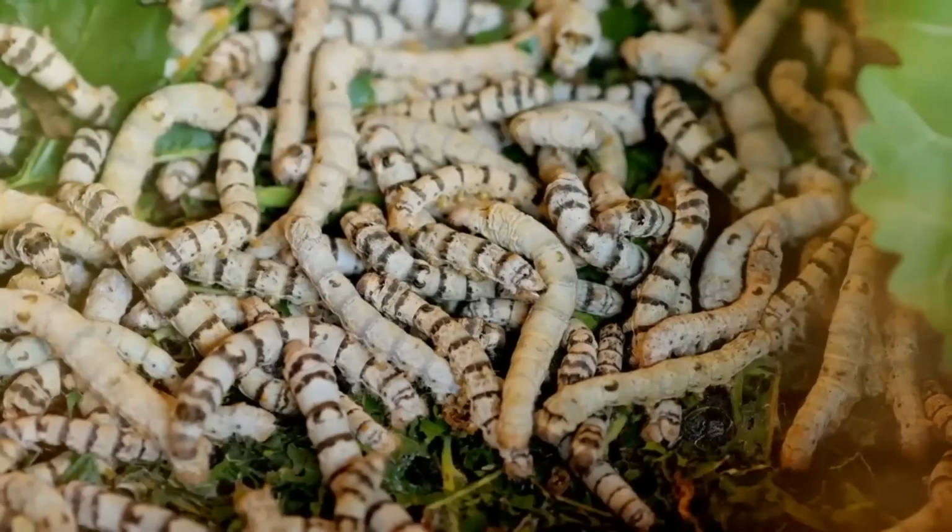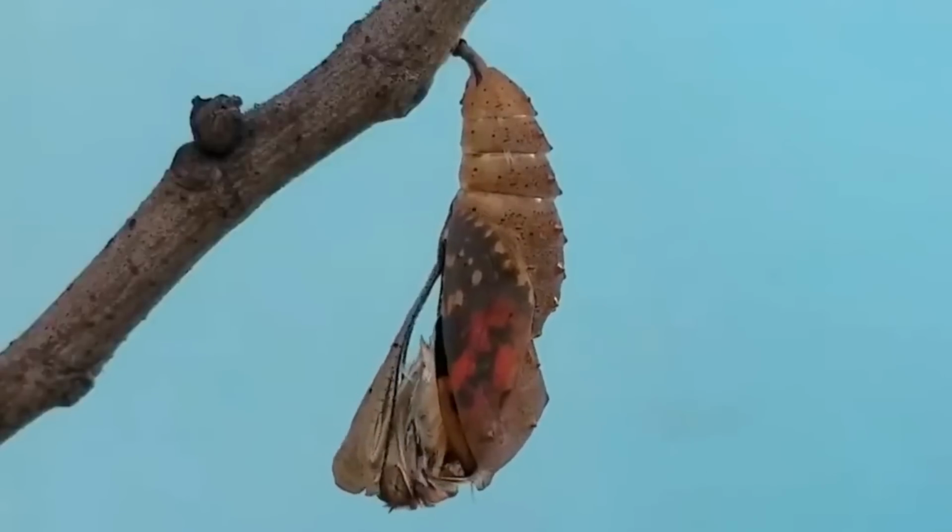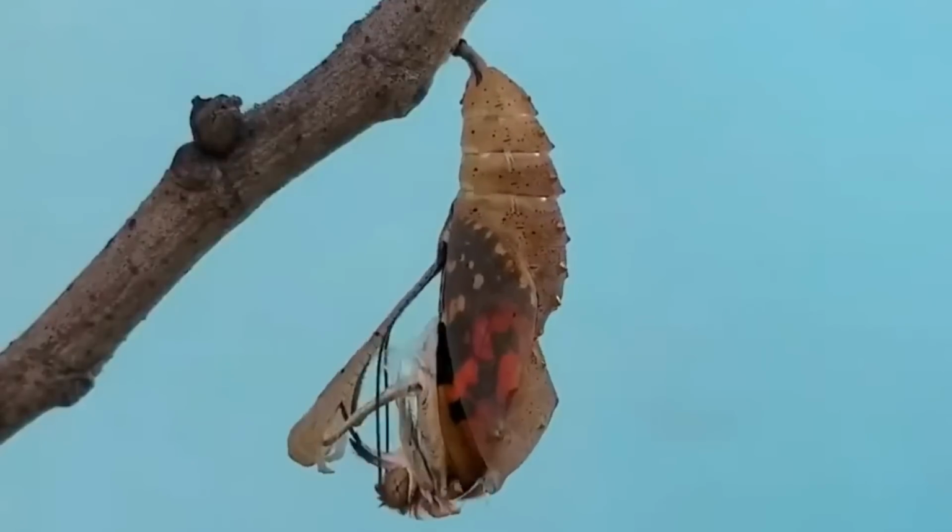When the video was uploaded, no one could tell what it was. A caterpillar? Or maybe some other insect? But it didn't look like anything anyone had seen before. Well, I did my research, and it came out to be a thing called a case-bearing clothes moth. And this thing is just as weird as its name. They're named due to the silken case the larva weaves to protect itself while it's eating your carpet, and, well, I too would be weirded out if I ever saw one.